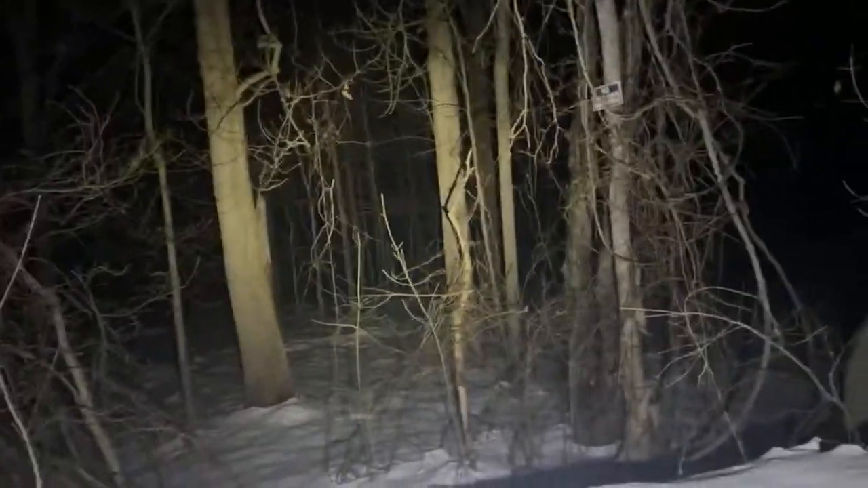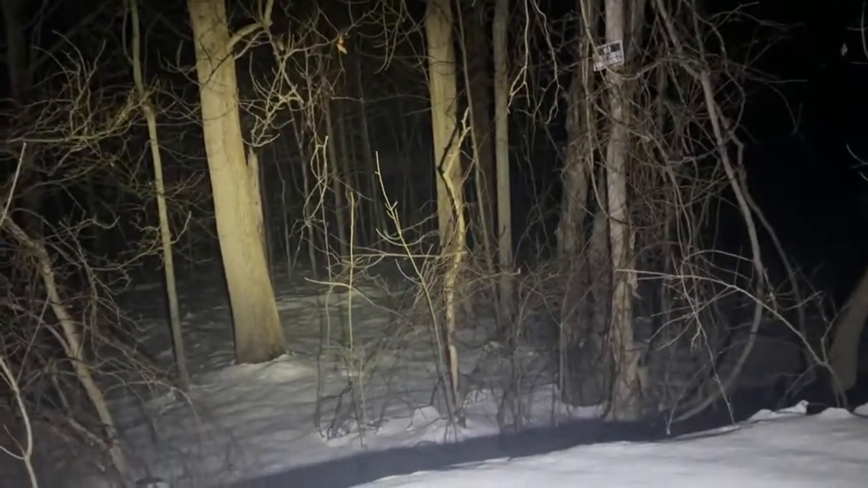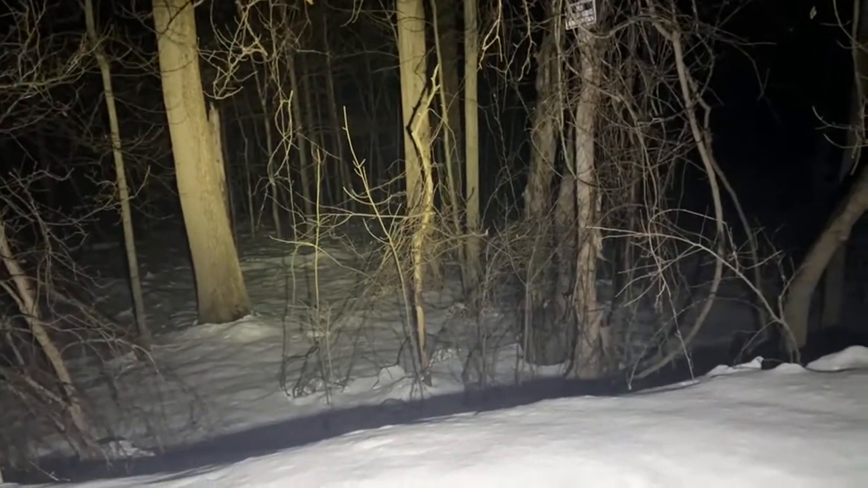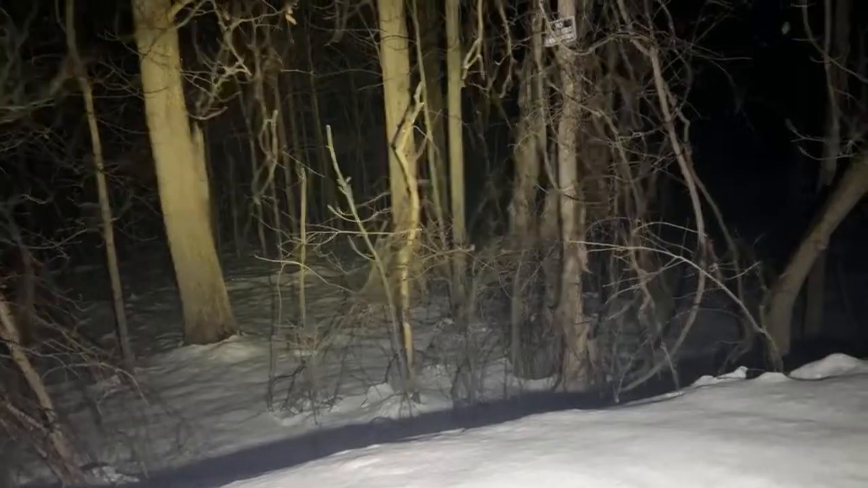back here, but it looks like it's far back in there, and I can't catch any eye shine, but I got some thermal hits. The sound of the water is pretty loud. We'll get away from that here in a bit. Here is the old bridge. Again, this bridge was actually up here when the Tinker family, the one that spawned all the legends, was actually here.